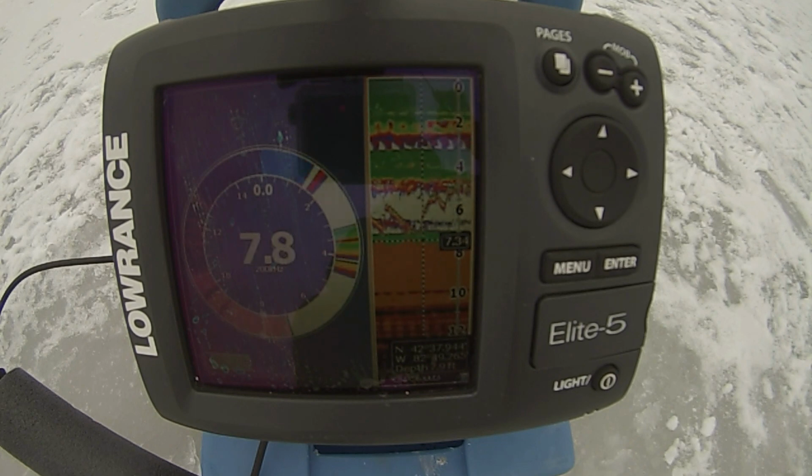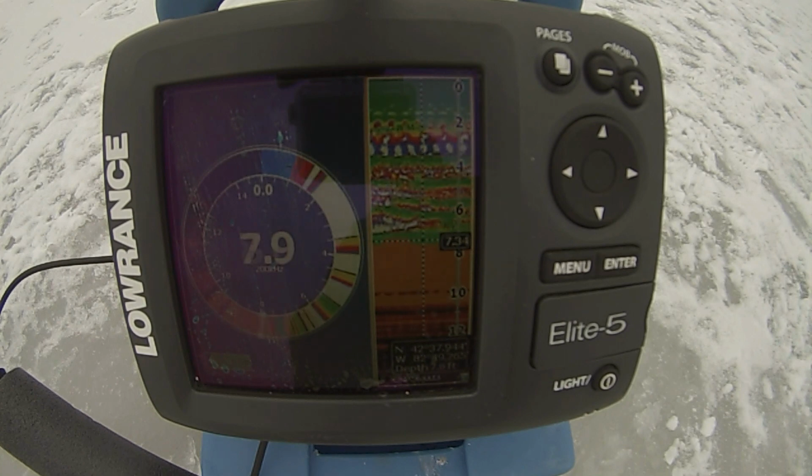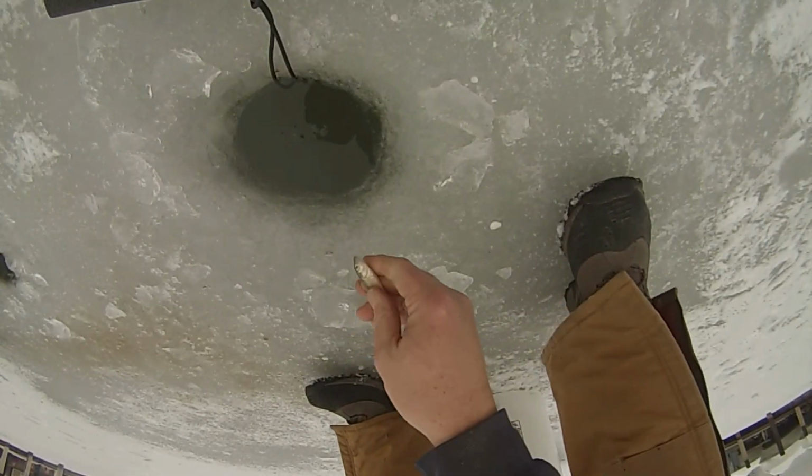Once I had caught about a half dozen fish out of this school of fish, the school got really, really fired up and they got really aggressive. While this school was really, really small perch, I was able to keep them fired up for a good 20 minutes or so, and they were pretty easy to catch.